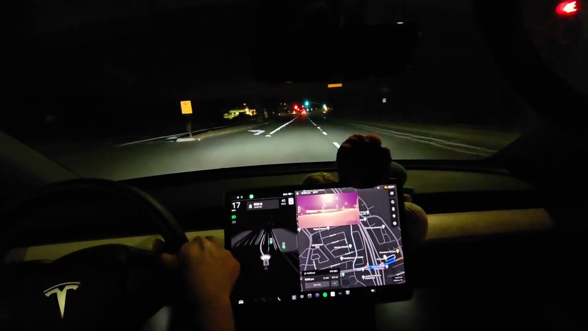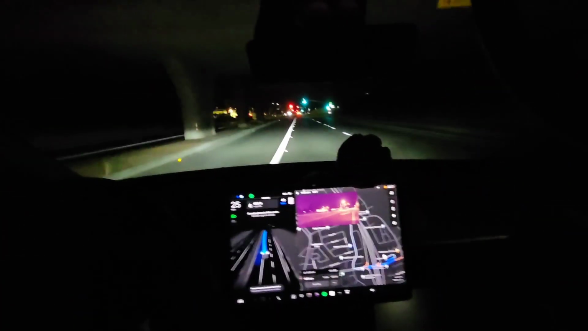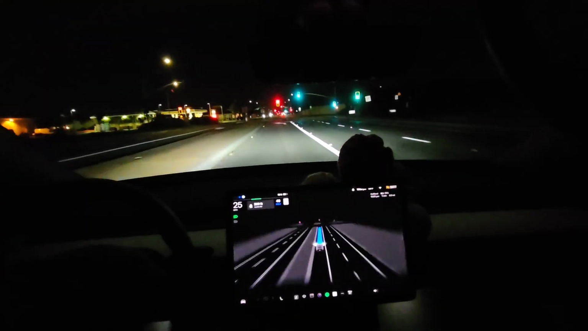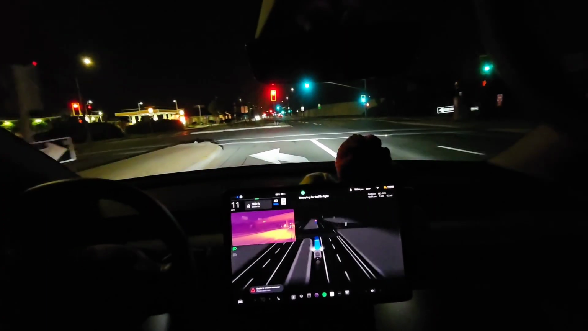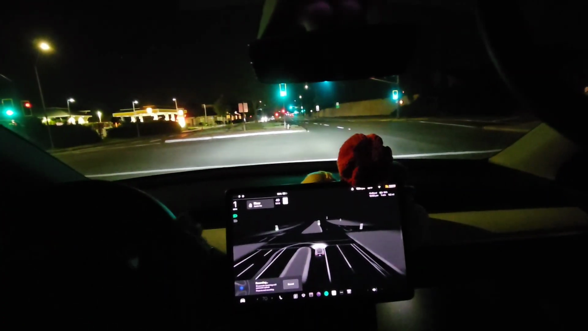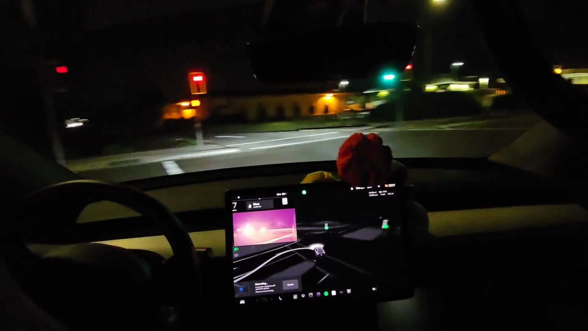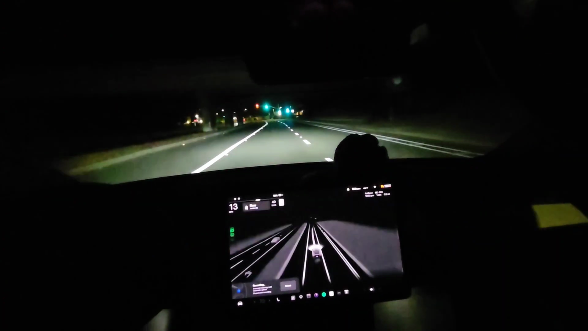It's going to make the U-turn. Let's see what happens. Okay, make a U-turn to stay on Jacqueline Road. So we've got to do a U-turn right here. Let's see what it does. Is it just going to give up? It says unable to complete maneuver. Oh, whoa, whoa. The car went to make a U-turn, couldn't complete the maneuver, and then it tried to go out to the outside lane.